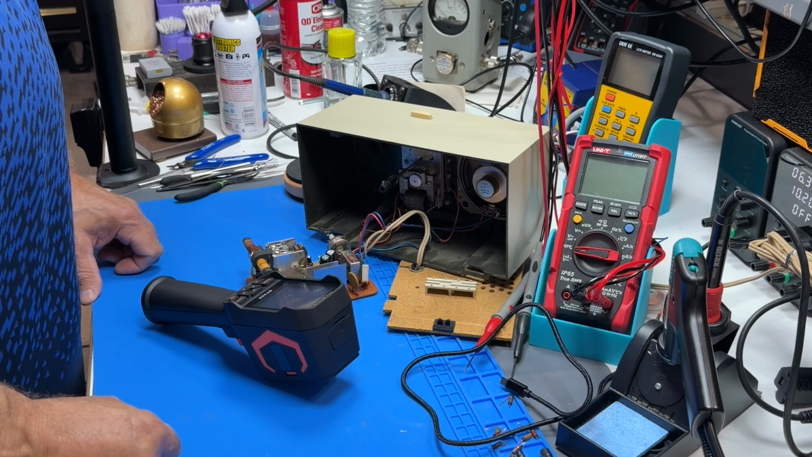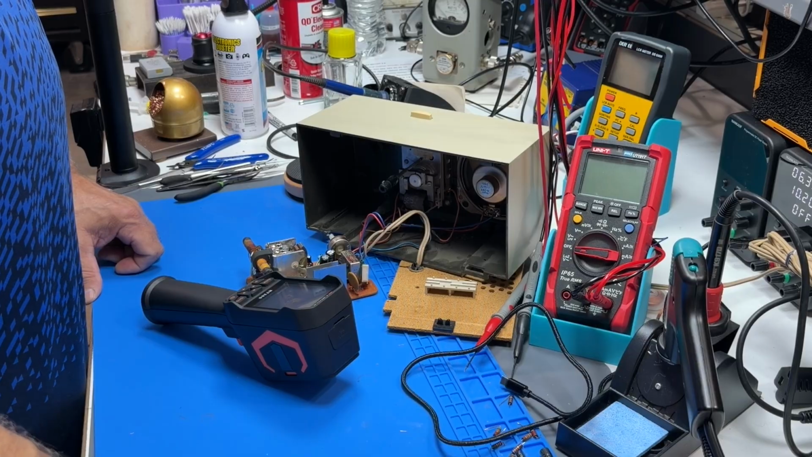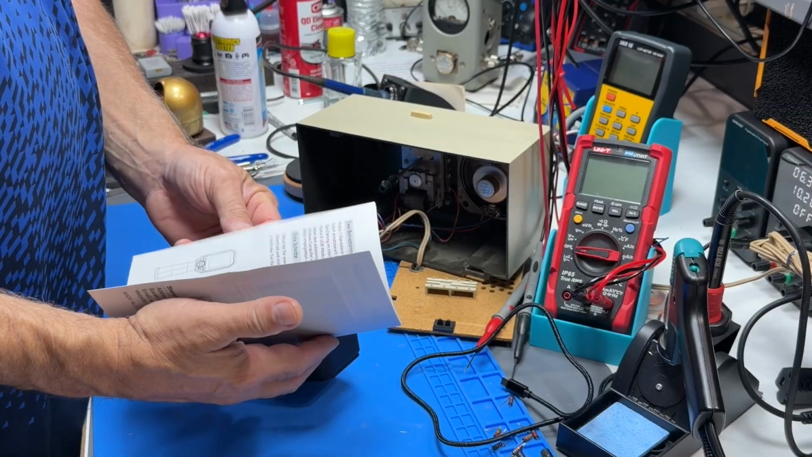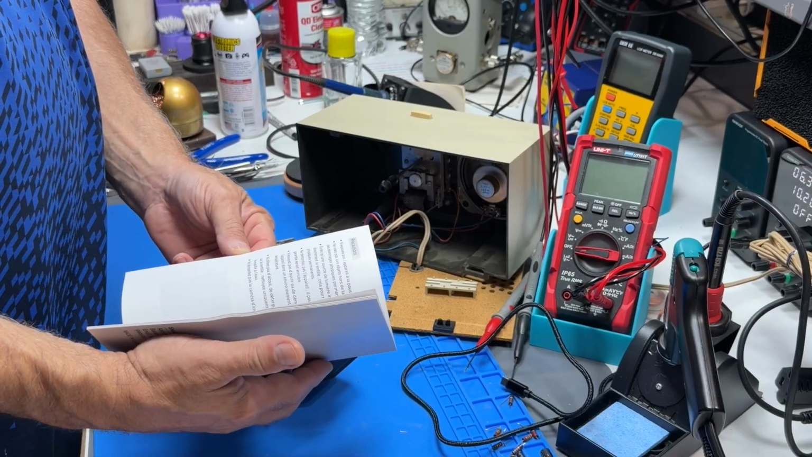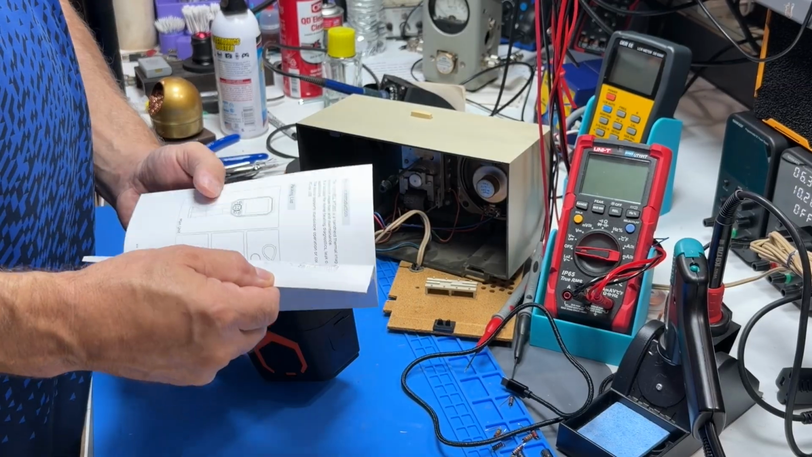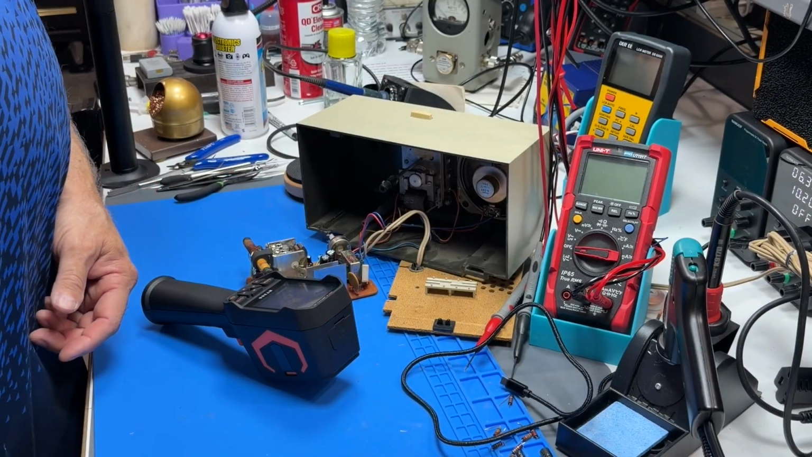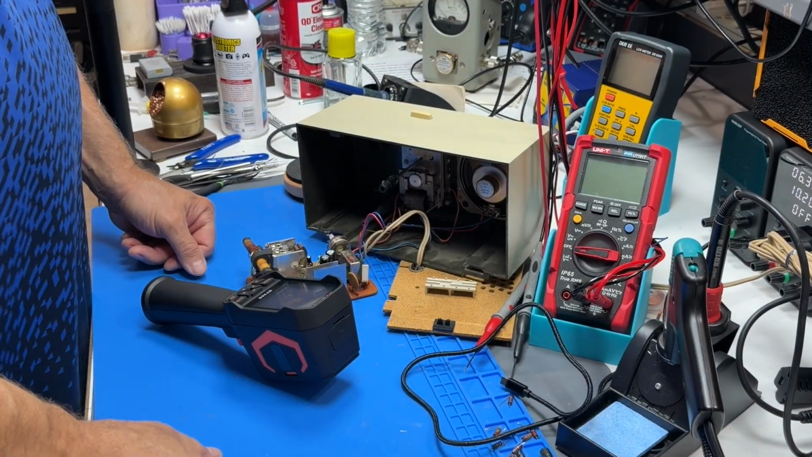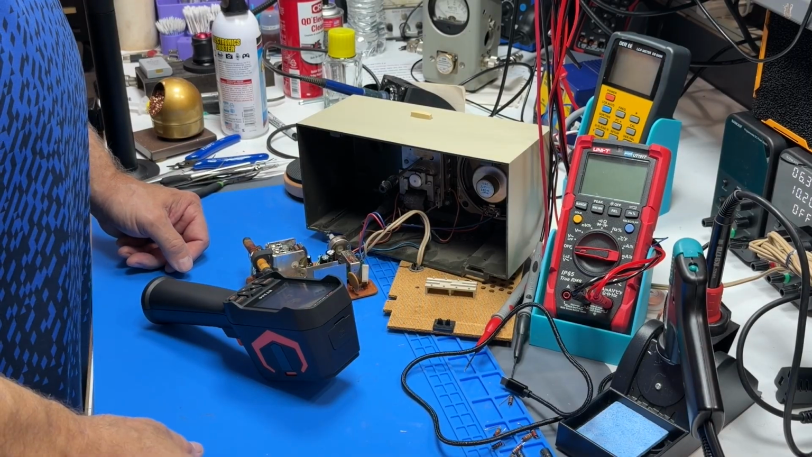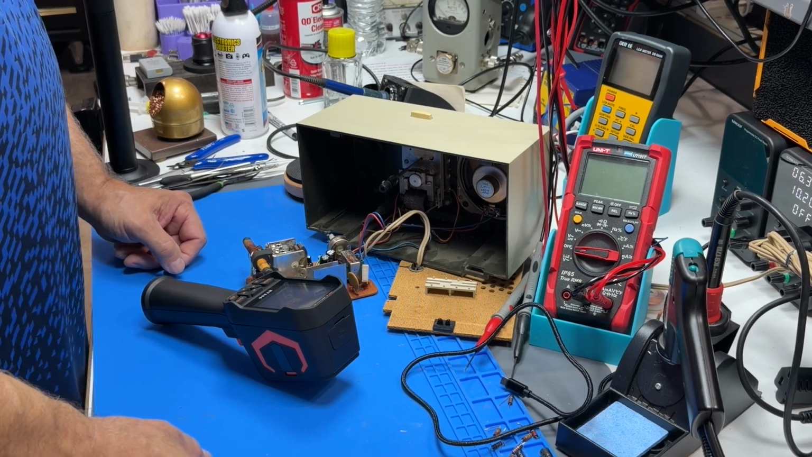But pretty intuitive for such a thick manual. I suppose the manual probably has, let's see, yeah, see, there are several languages in here. So that's why it's as thick as it is. But you saw, I'm not the most computer literate person there is, so I figured that out pretty quick, kind of like a basic phone.